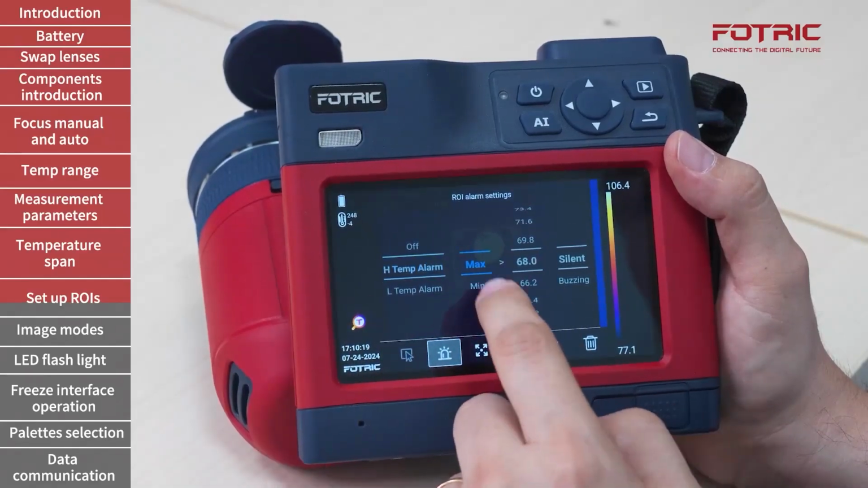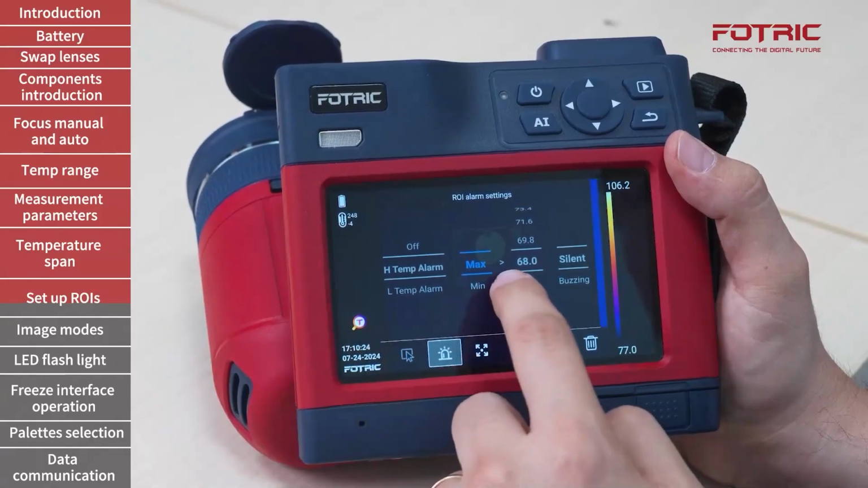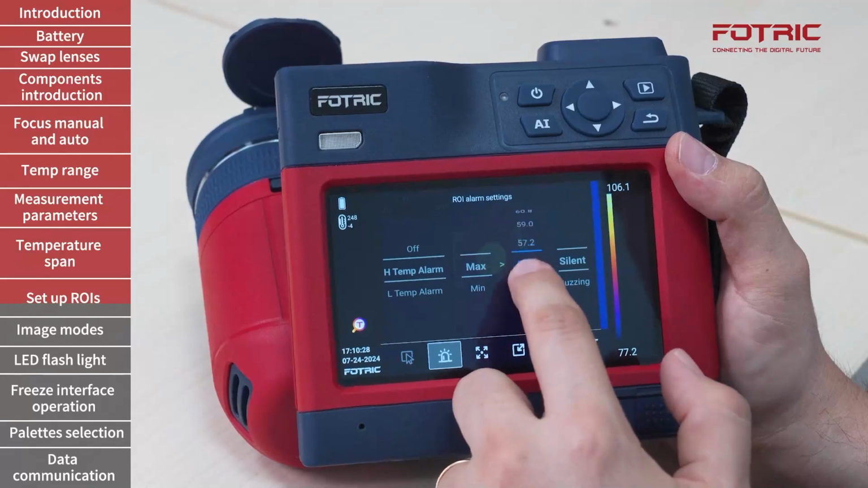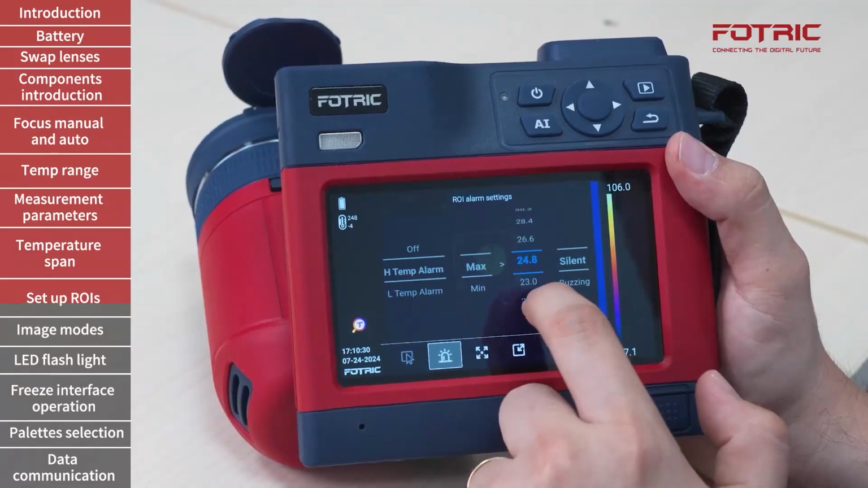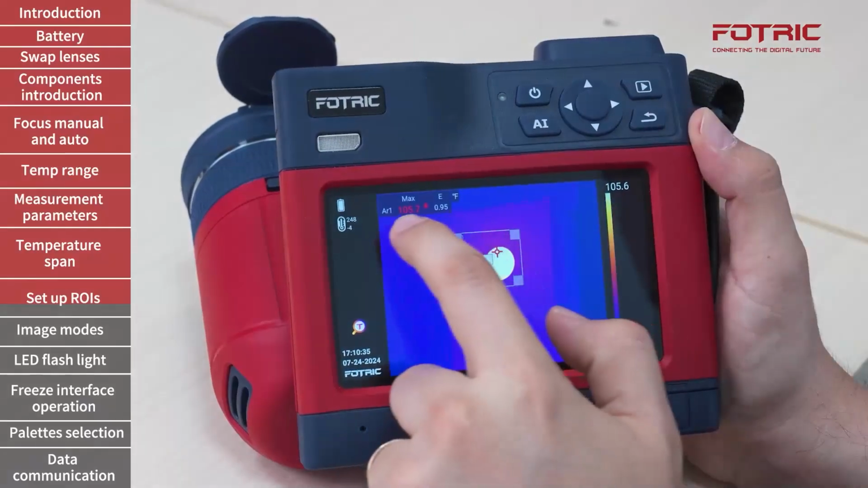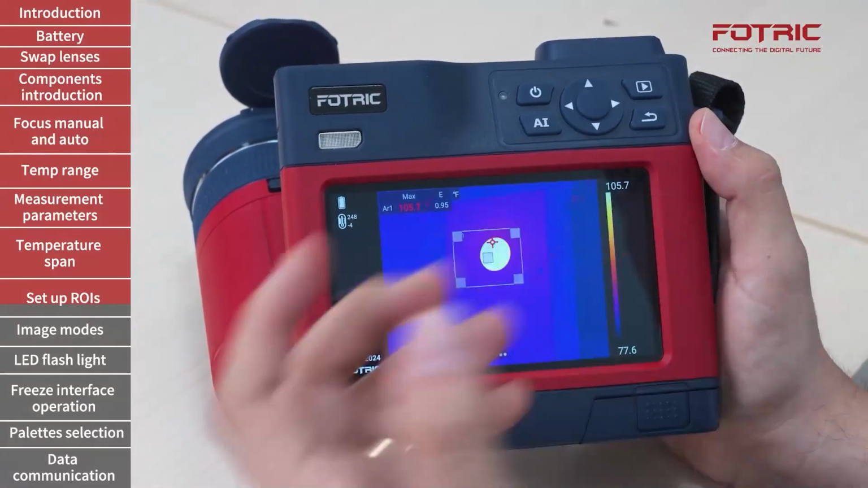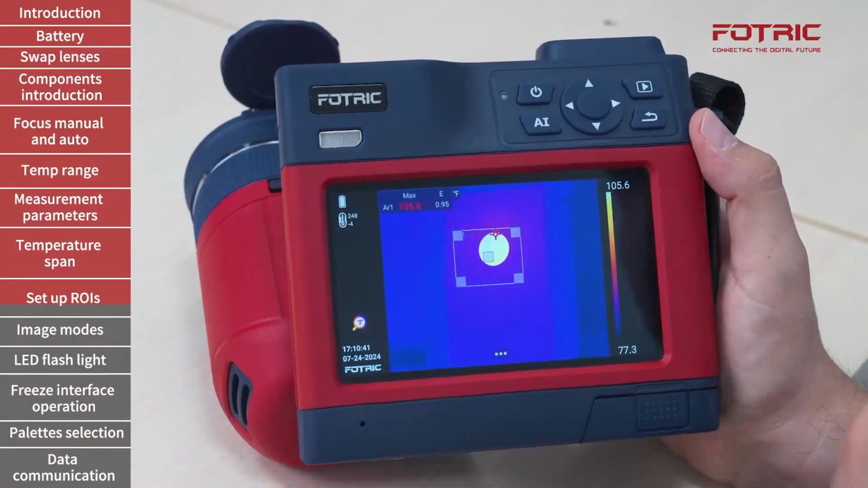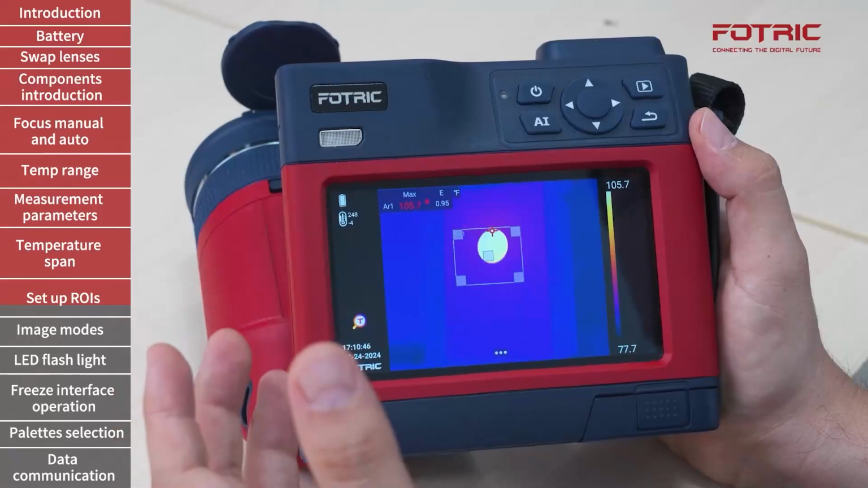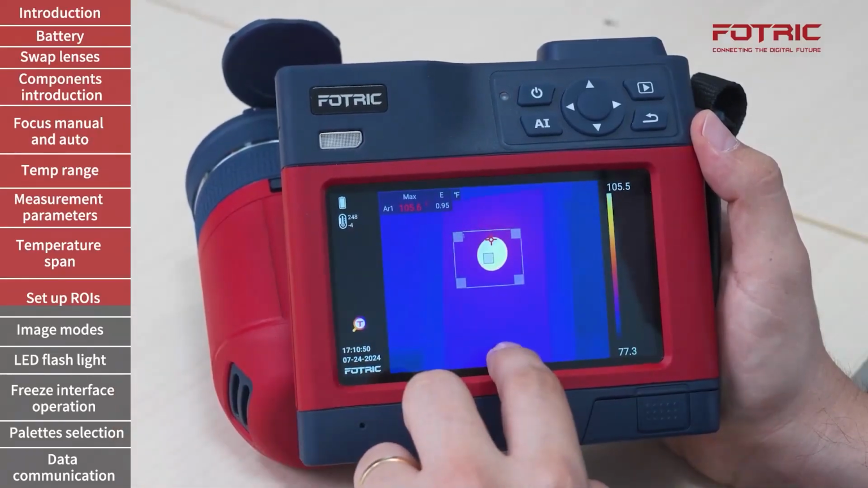I will tell the camera that I want the maximum temperature on that box to be compared with a given specific value. So I'm going to lower that value to activate the alarm. And if I hit enter right now, you will see a red alarm on the screen telling me that the area that I want to control. Let's say I want to inspect a given equipment that by manufacturer's recommendation shouldn't go above a certain temperature. This is a quick way to do it.